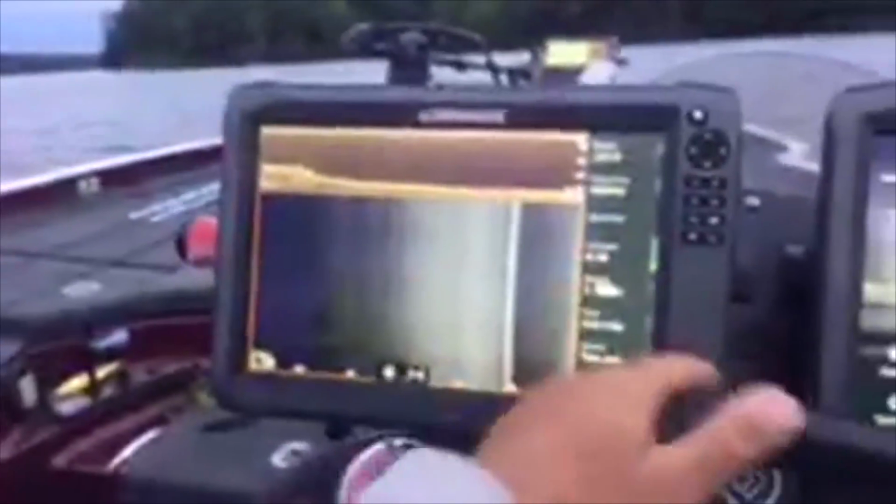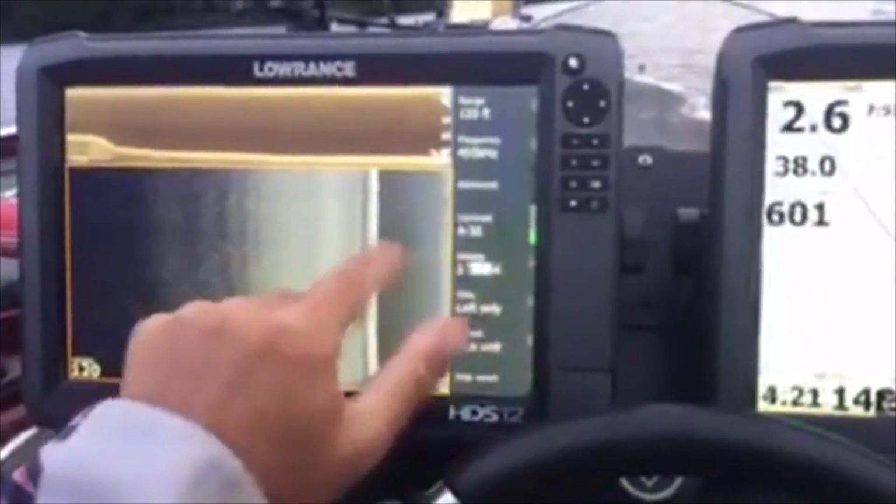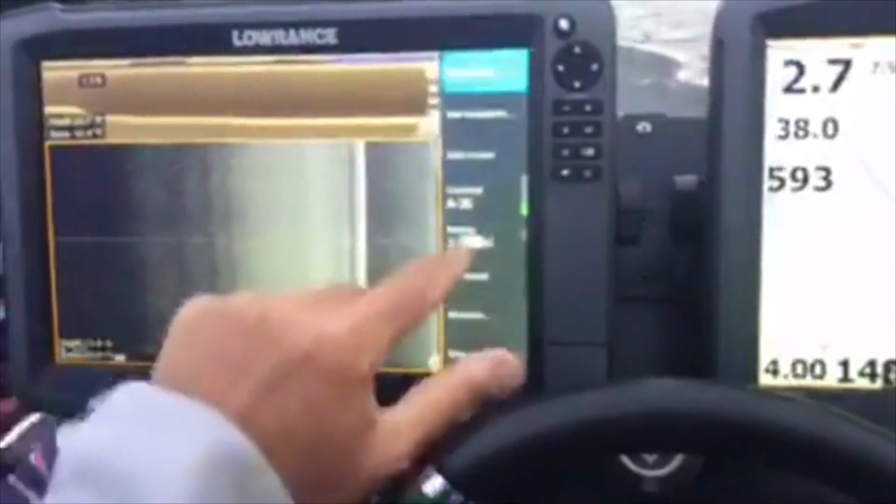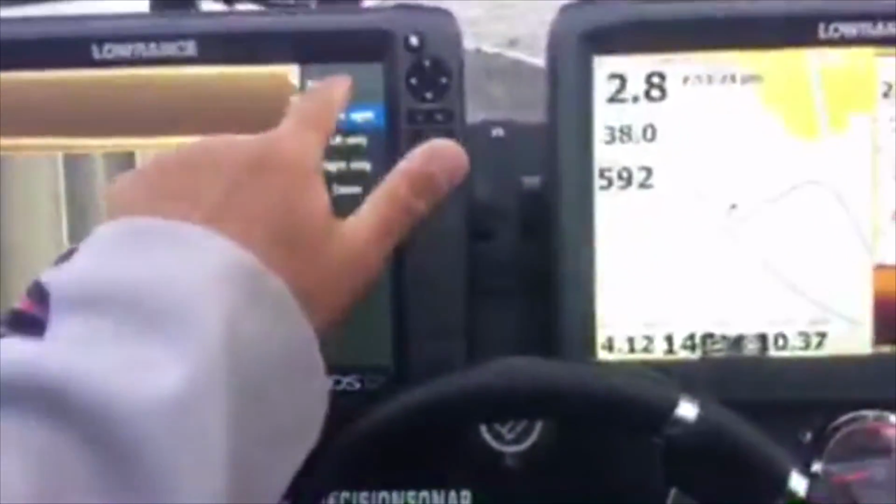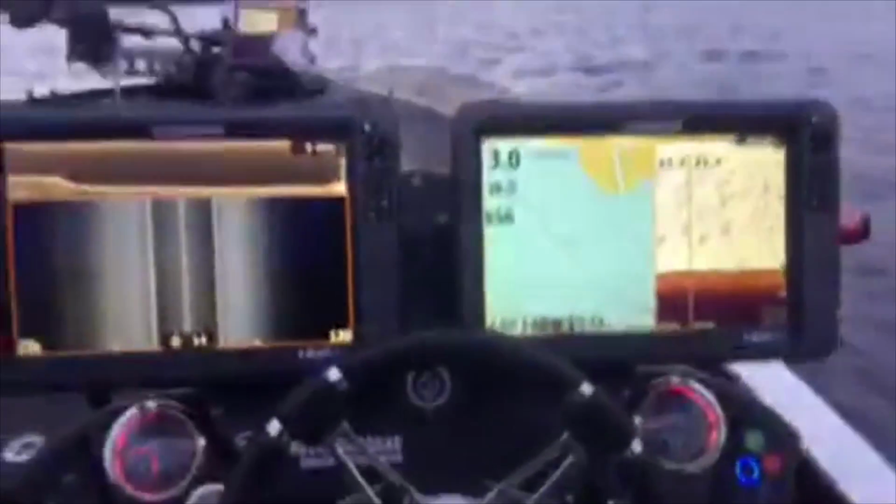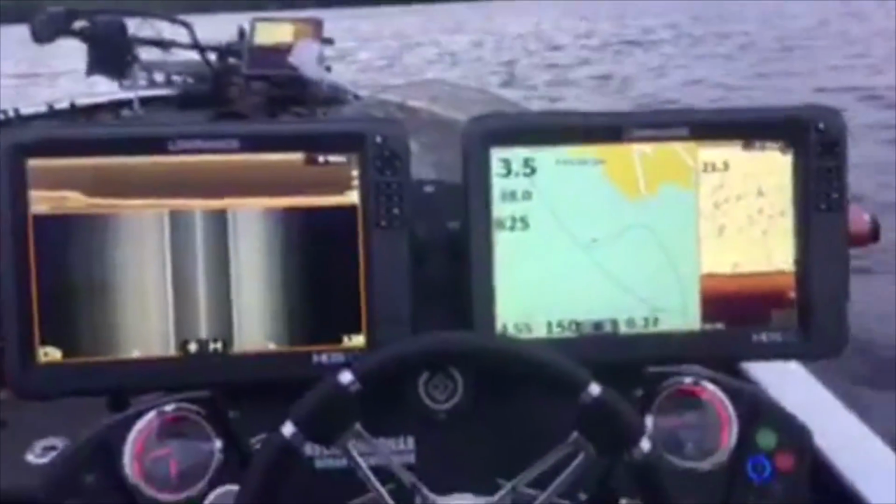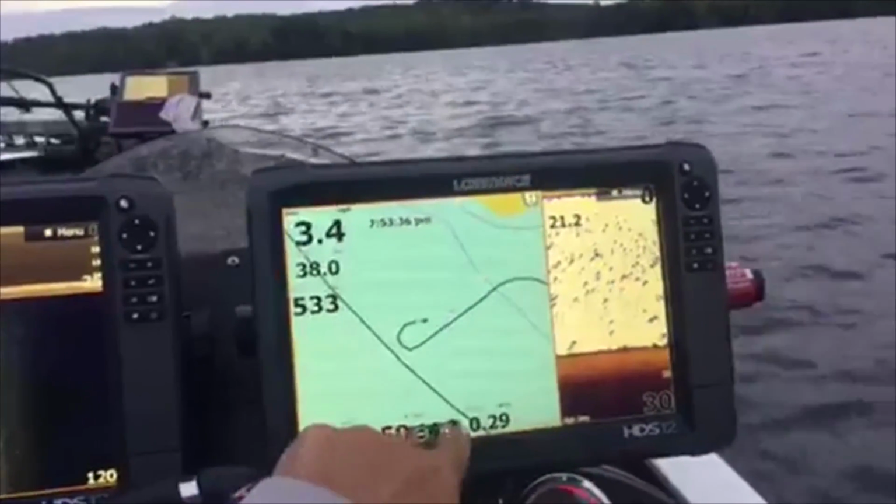And then this screen over here, we're going to go to a chart and sonar. This screen over here, we got a down screen going, and we have a side scan going, both on this side. So this is pretty much how I run it most of the time, unless I'm doing what I was just doing back there with a double scan. So this screen right here, I got the side view of the sonar, everything else. I'm gonna zoom way in on my waypoint so I can get over it.